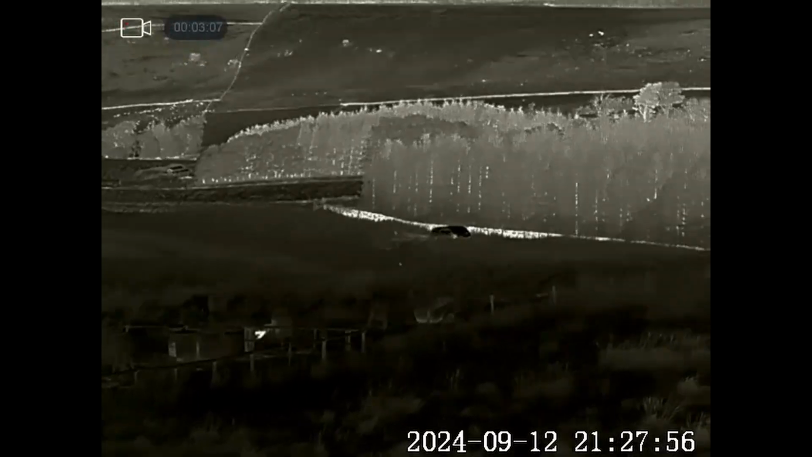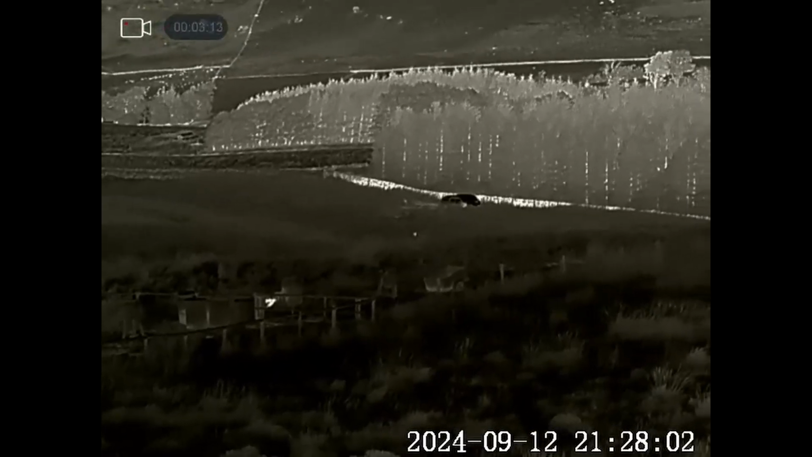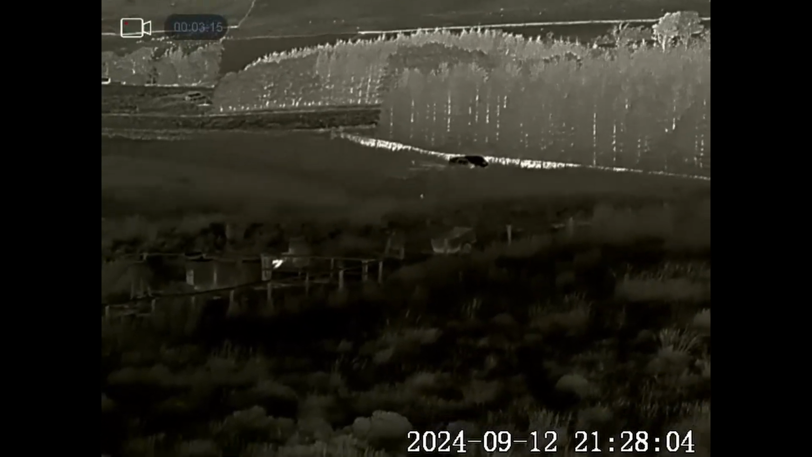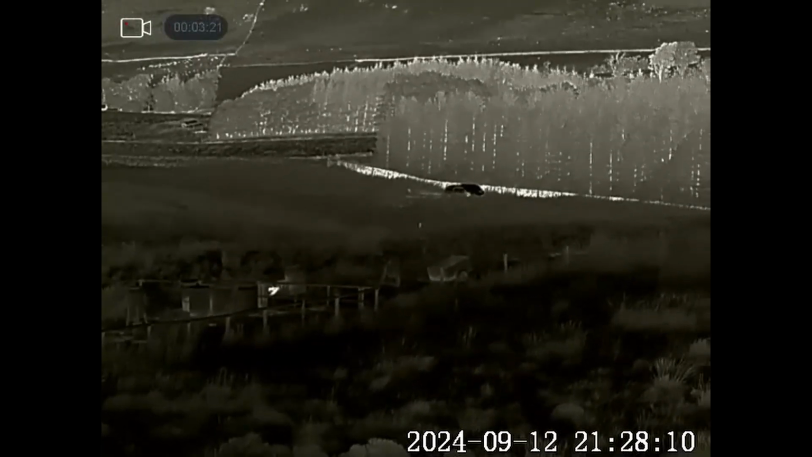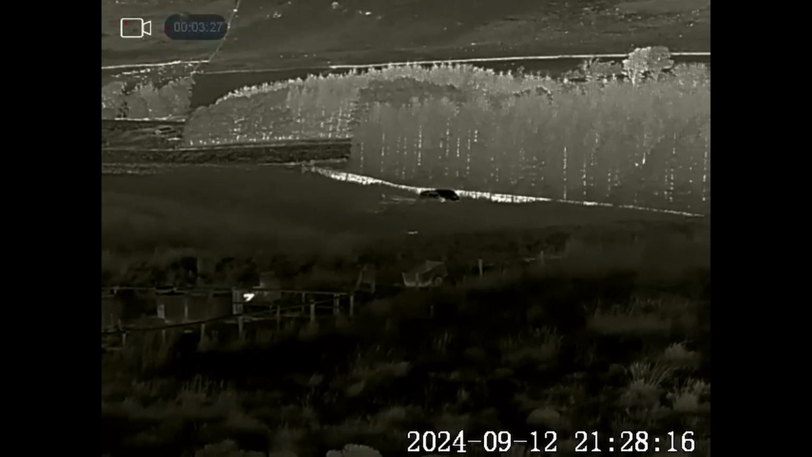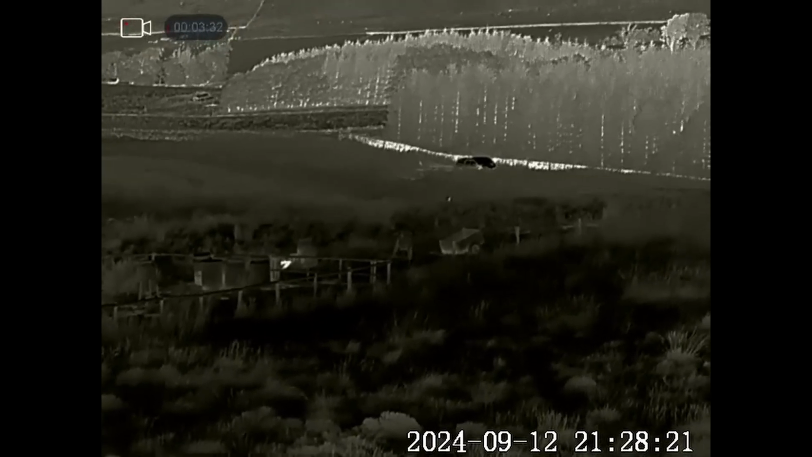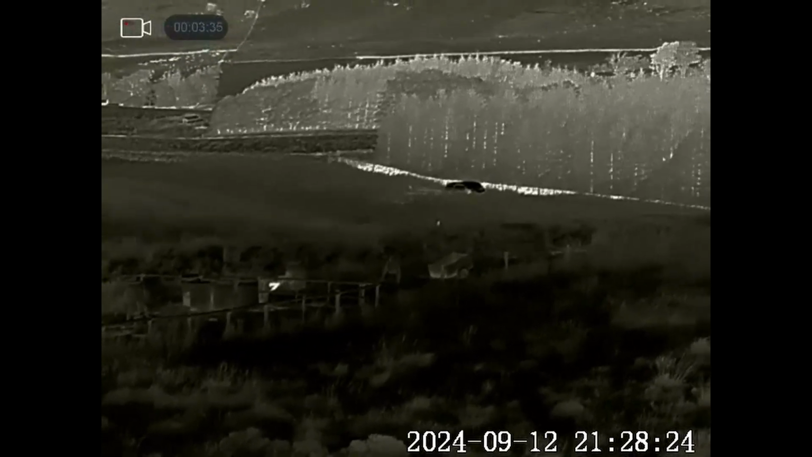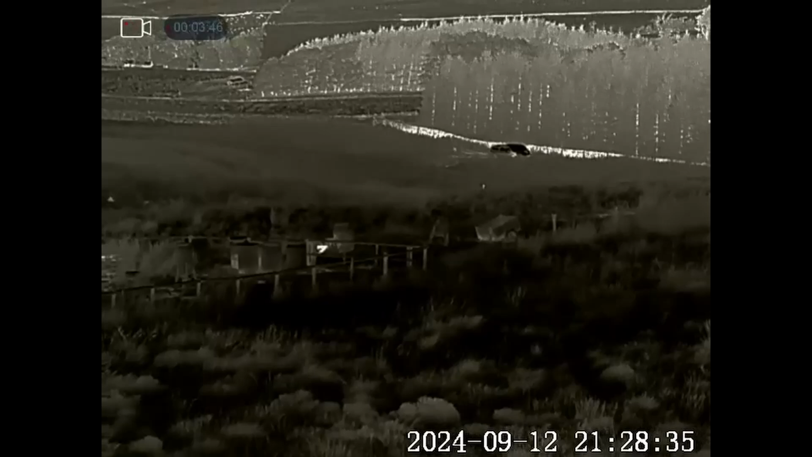We watched for a while and then I picked it up. You can just see it in the middle of the screen there, very small. I'm on base mag at the moment. As you can see, it's actually making its way down towards the truck. But what it's actually doing, there's a track goes down there. It's sitting on the track and it's watching my truck. This is no stupid fox. It's having a good look to see what's going on.